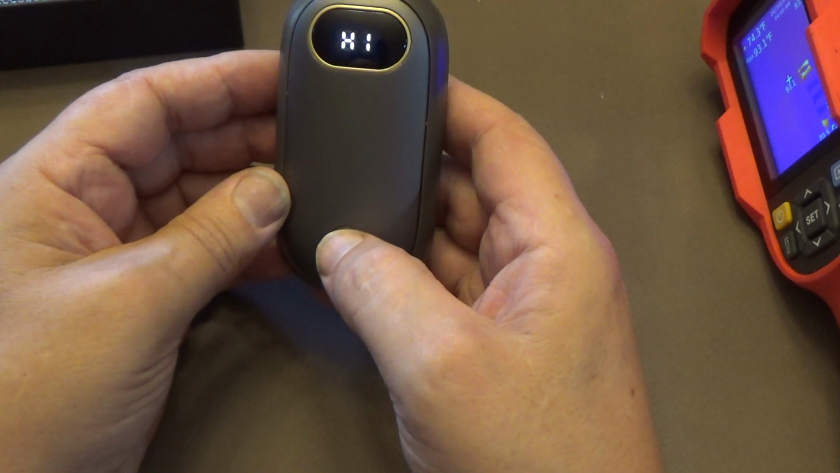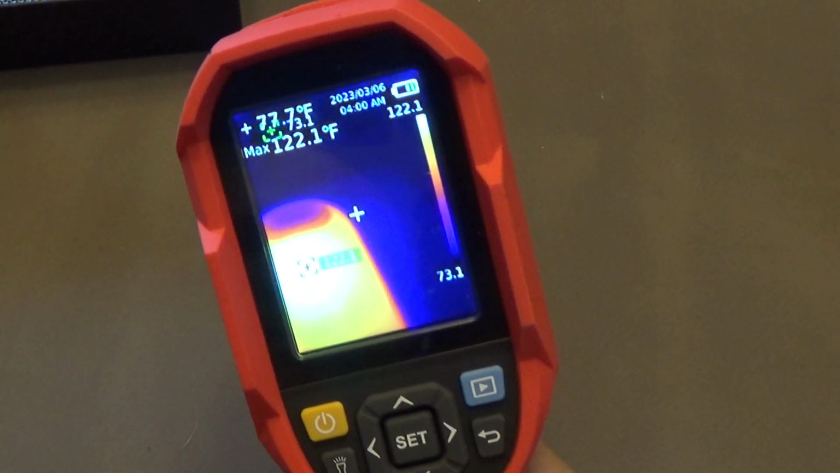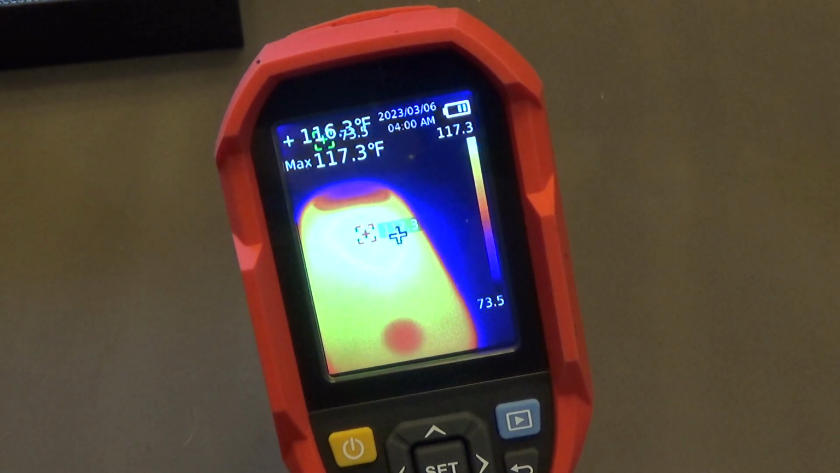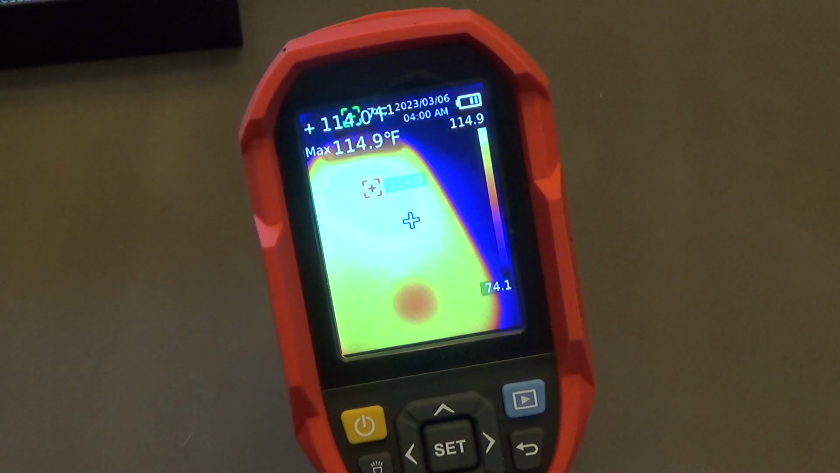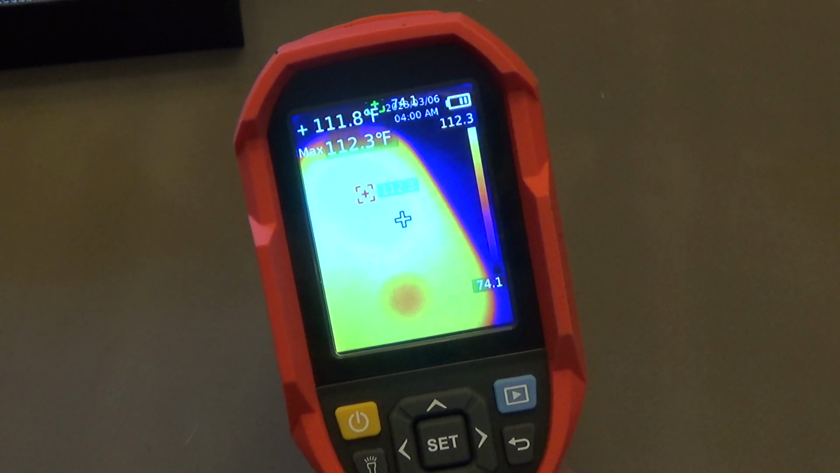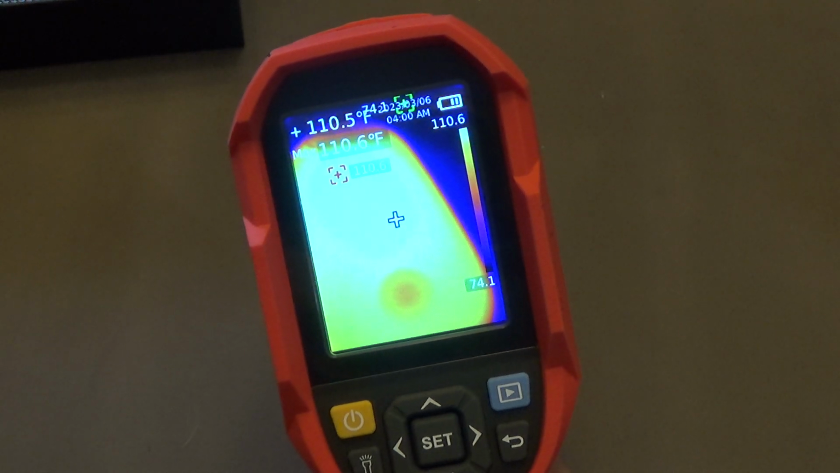Let's go to H1 and let's see what it regulates at. And as fast as this got warmed up, you wouldn't have to leave it on to keep it warm. You know, it warmed up in just a minute or two, and it was up where you needed it. So if you came back in the house, you could turn it off, and 10, 15 minutes later, if you went back outside, you could turn it back on.